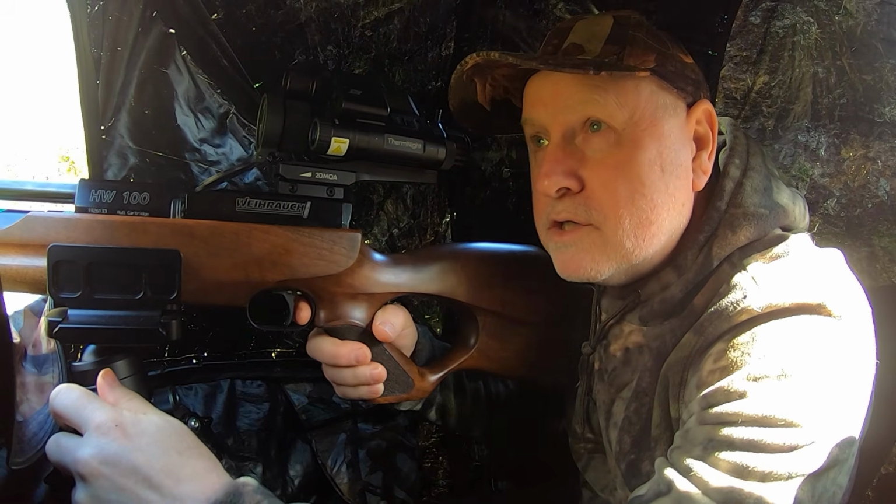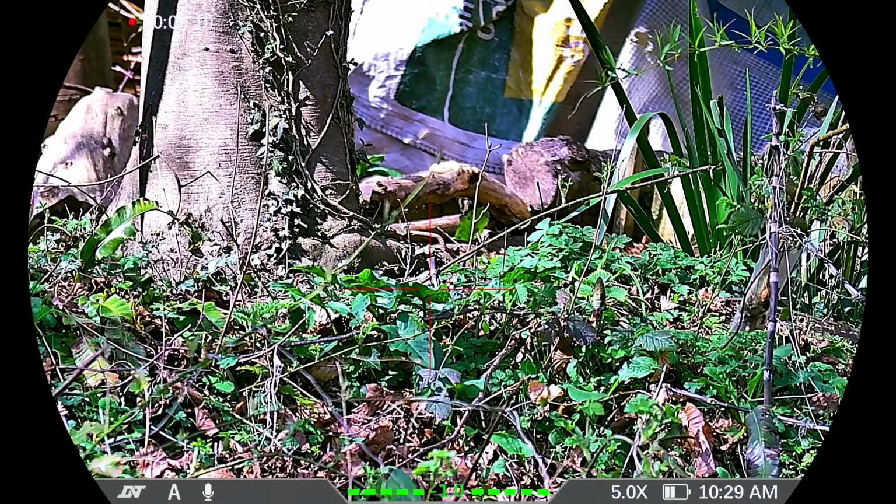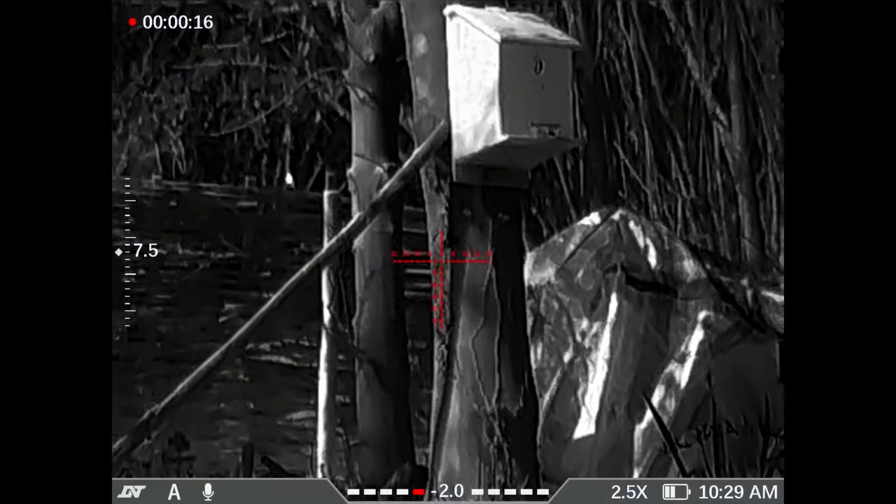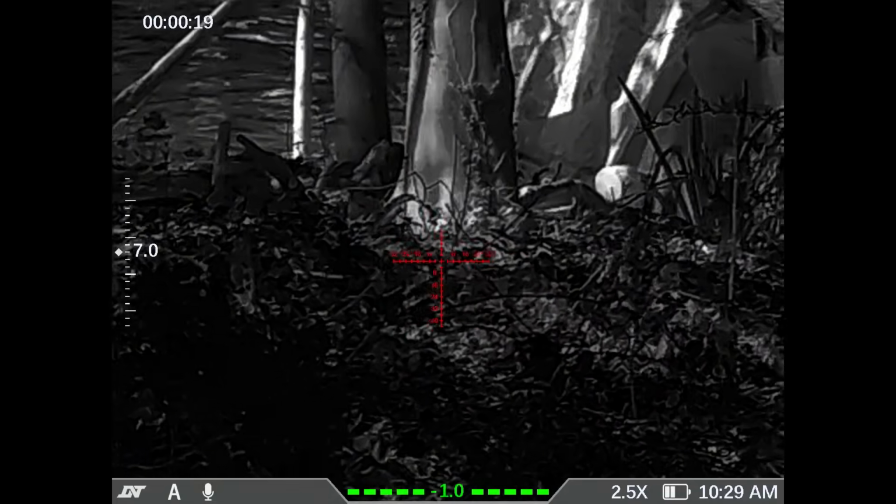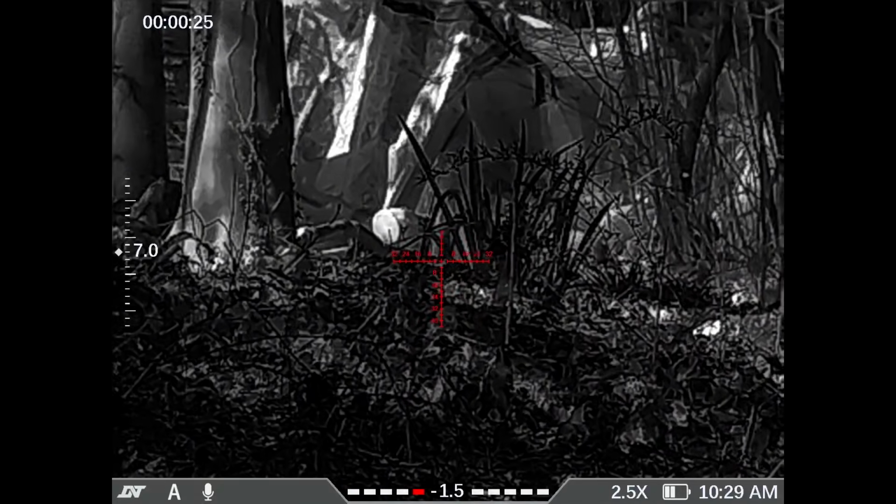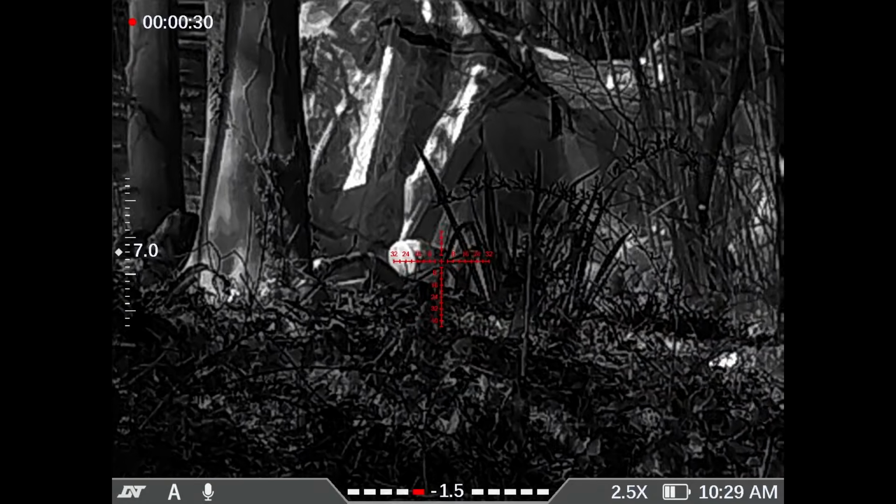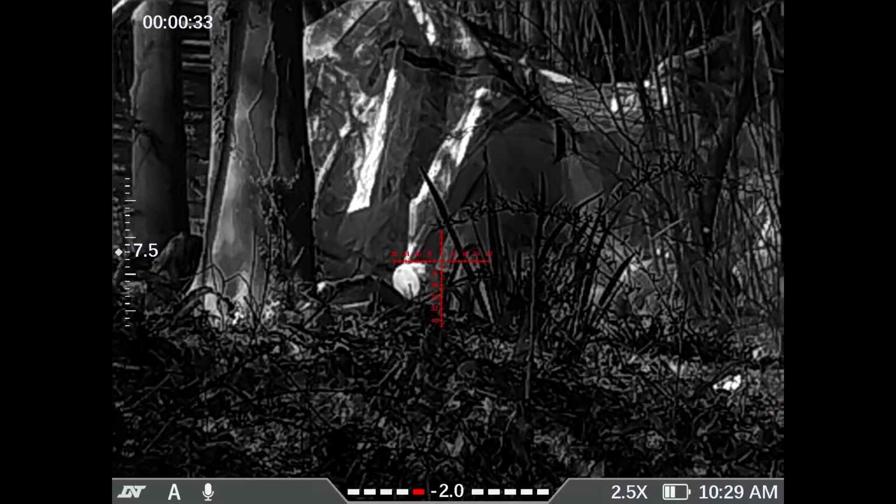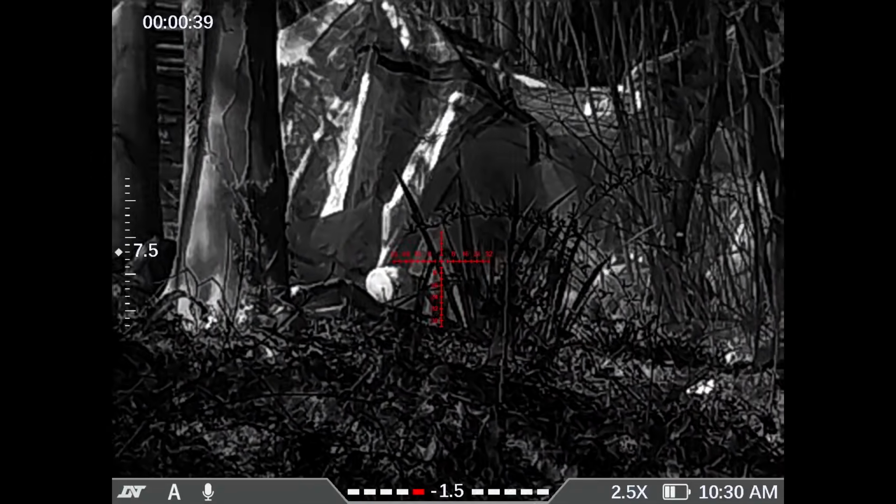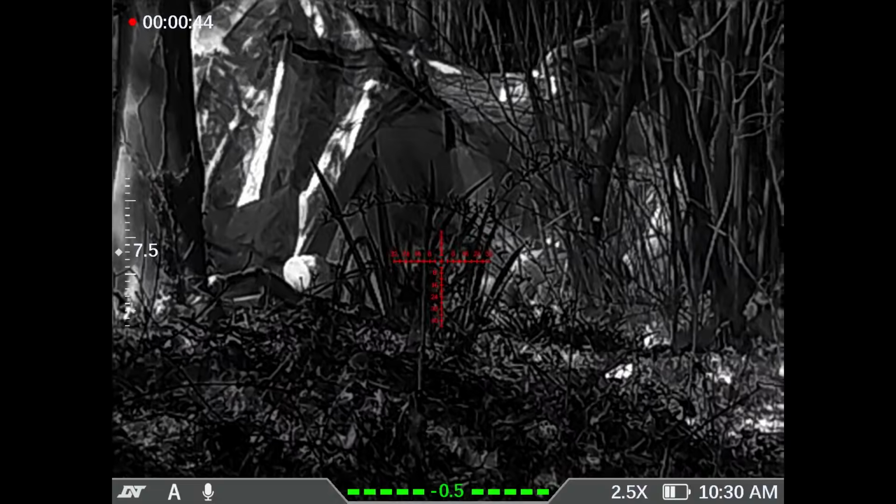I am sure I saw a squirrel then, guys. Absolutely sure. Let's try the thermal, see if we pick it up. My God, this thermal image is good. We are quite close, mind. I'm sure I saw a squirrel on the floor, but they've really not committed today. Probably me moving around too much and talking too much, but I've been like this here plenty of times in other places.